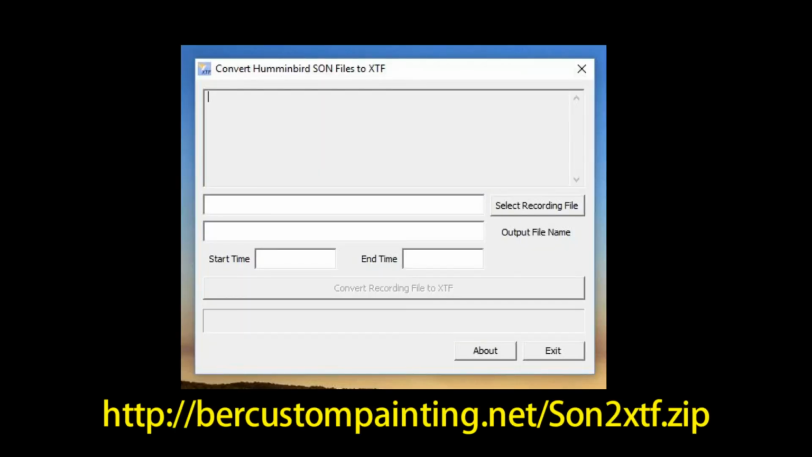Okay, the last piece of software we'll need to download is called Sun to XTF. This is a very hard software to find because it used to be on Humminbird's website, but they've removed it. But I do have a link that's on my website. If you'll just copy the link that's on the bottom of this picture and just type it into your browser, it should download straight to your computer. You'll need to unzip it and install it on your computer. In the next video, I may even show you how to install it and how to convert your files.